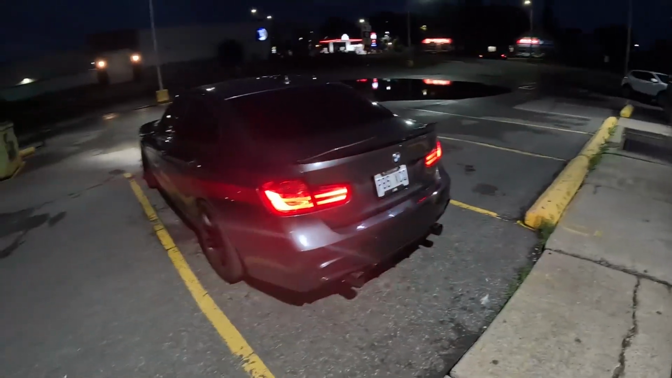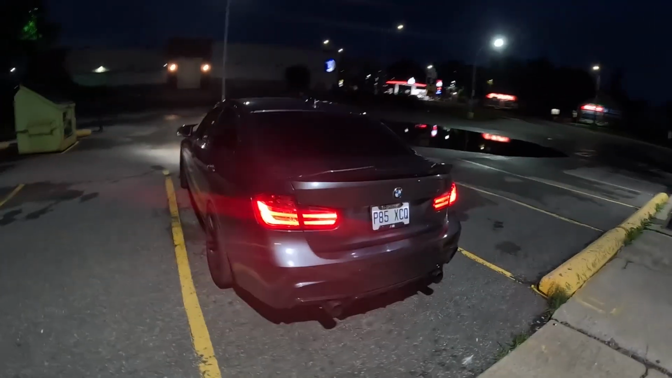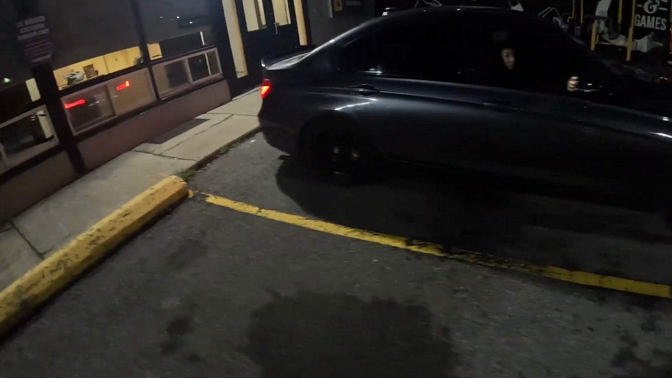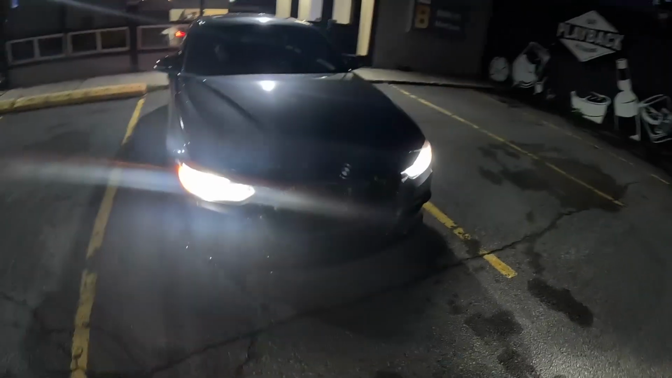Give you guys a little walk around of the car real quick though. Not the cleanest right now. Yeah, still looks pretty good. It is getting darker out, so I'm for sure gonna do a full-on nighttime POV where it's fully dark.